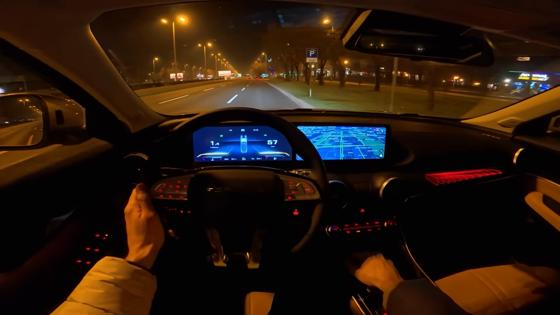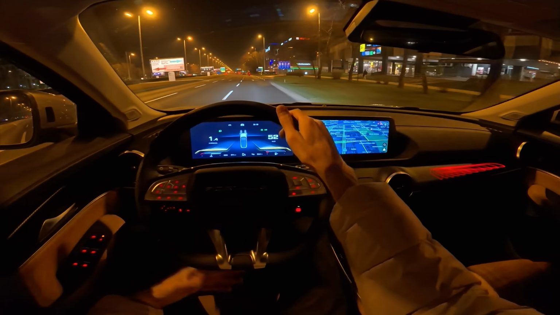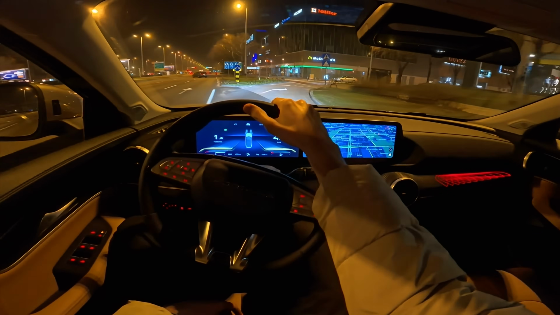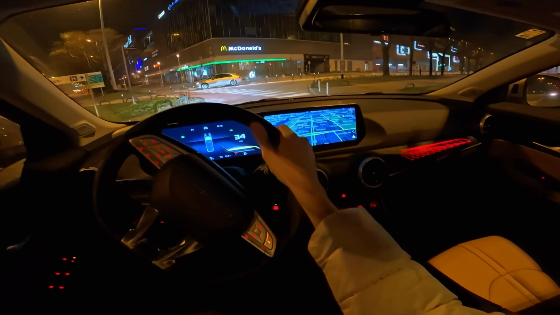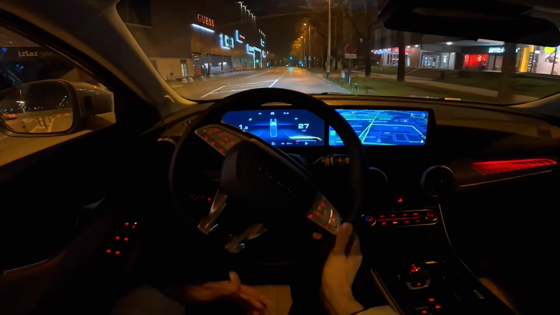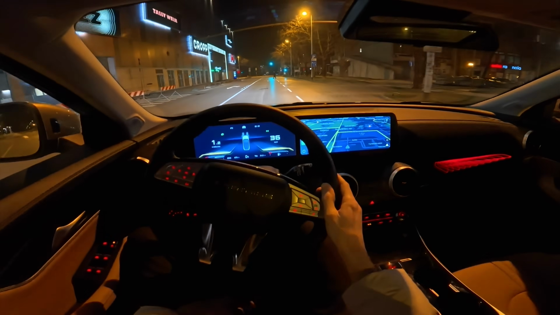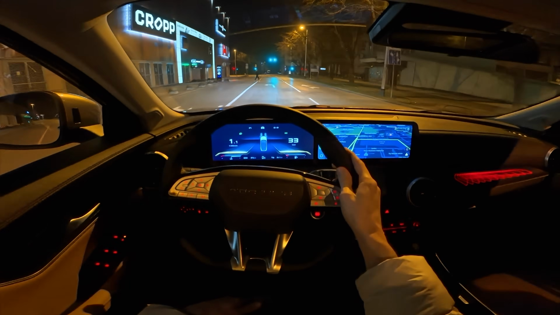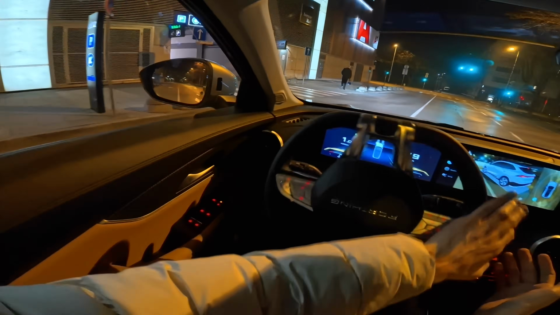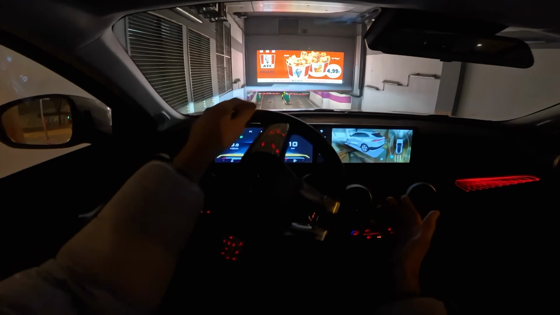But that's that. We're at the garage. We're about to wrap up the video. I would say this is still great value for money. Give it a try. Go test it out for yourself. And for all of you who are skeptic, this has a Mitsubishi engine inside, so it's not something new. Regarding supply of parts, of course they need to have parts. They already have stock of parts, so don't worry.